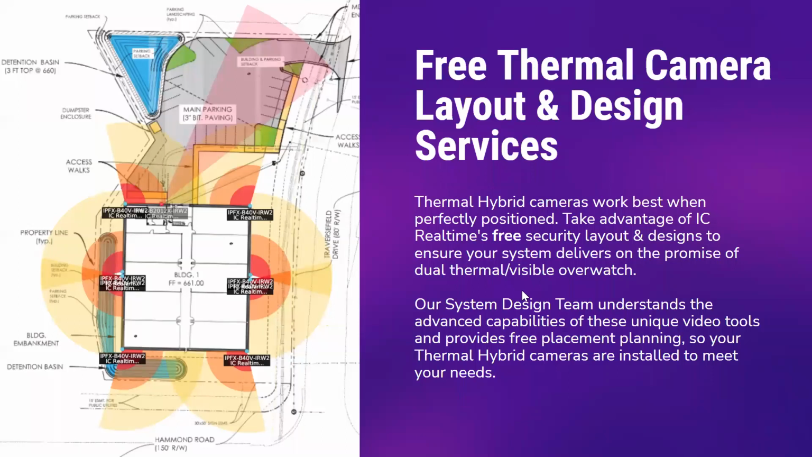So with your thermal cameras or any other cameras that I see real time, doesn't matter if you're purchasing edge cameras, our budget line of cameras, any of our MX, FX, iPal, or even our thermal cameras, you will have the ability for free layout and design services. This is a free offering by IC Realtime. It gives you the ability to submit a floor plan, submit a Google satellite view. You submit that to us. Your national sales executive will take that and submit it to our solutions engineer. He is then going to take that and create a design layout for you to help you close a bid, or even just to show your end user what they can expect out of their camera system.